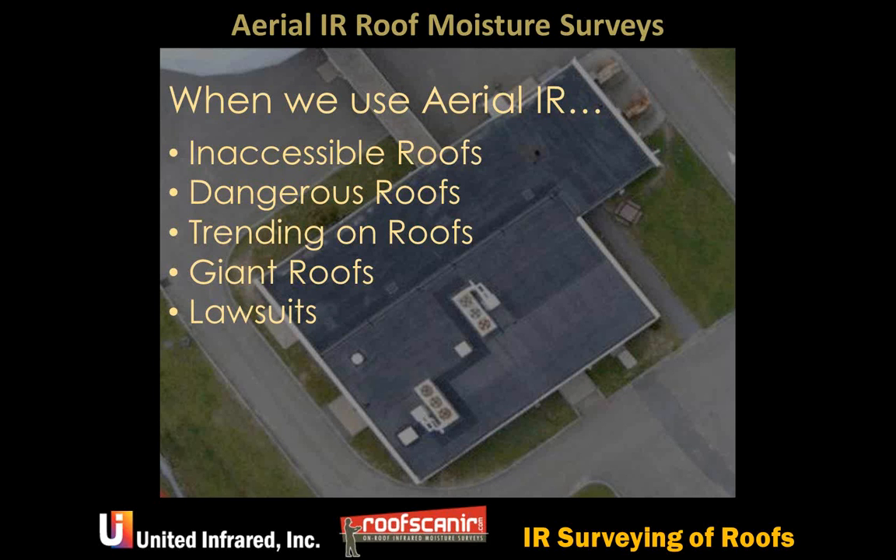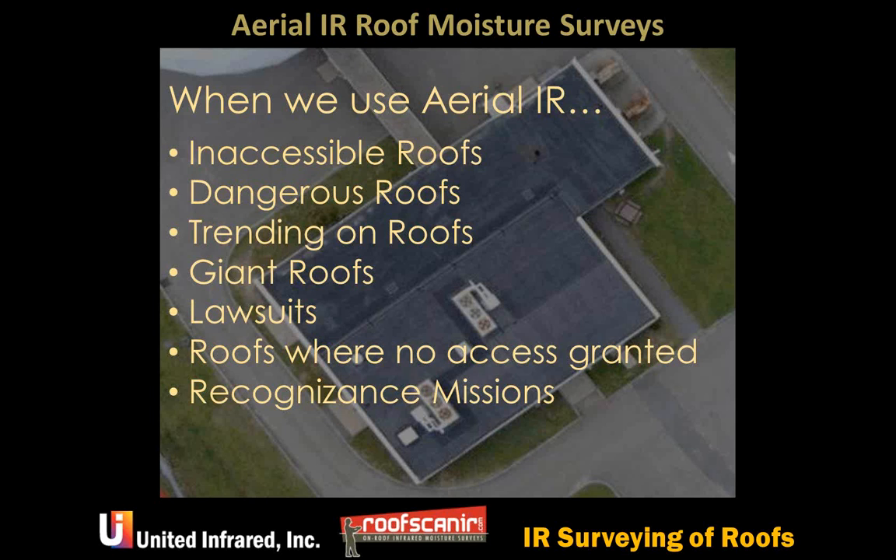When we do construction defect and other lawsuits where we're called in as the expert witness, either by the engineering companies or the appraisers or the insurance companies to delineate wet areas on the roof, we use both aerial and on-roof infrared. We also use it for roofs where no access is granted, and for reconnaissance missions where we fly huge areas and pick out roofs that have a lot of problems.